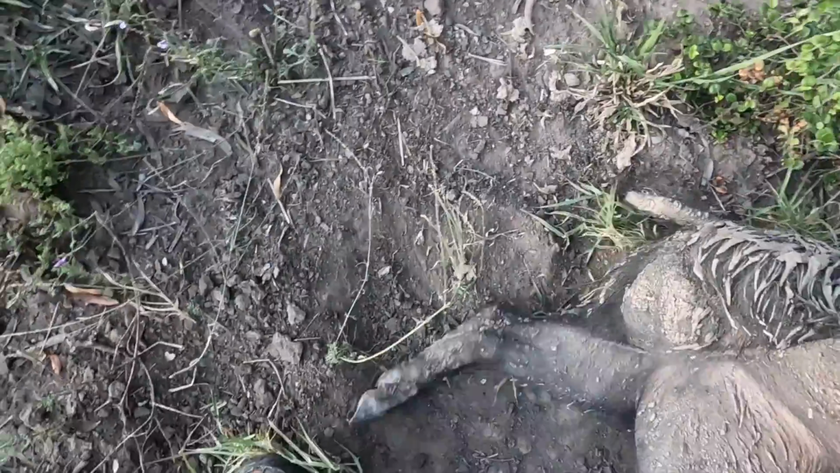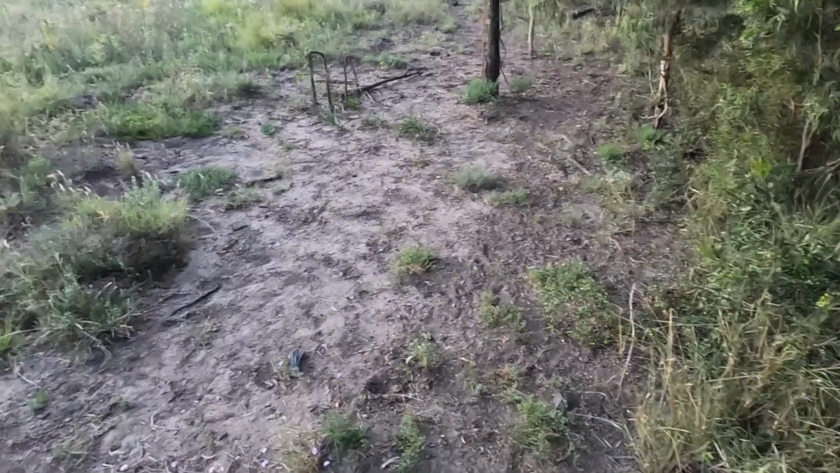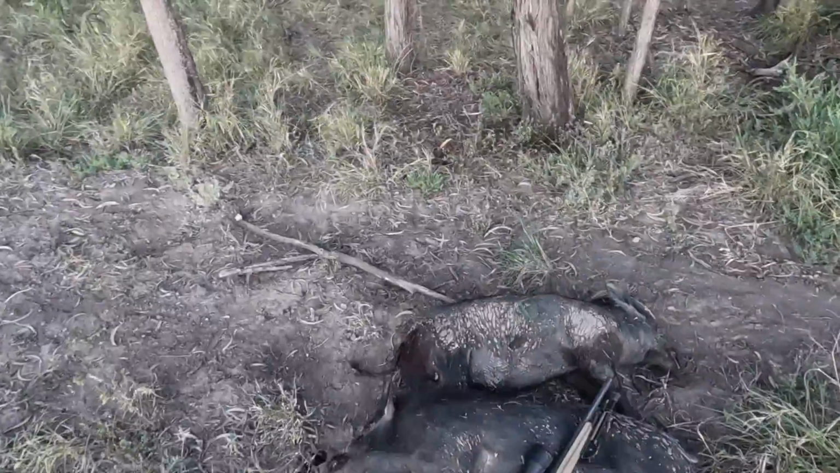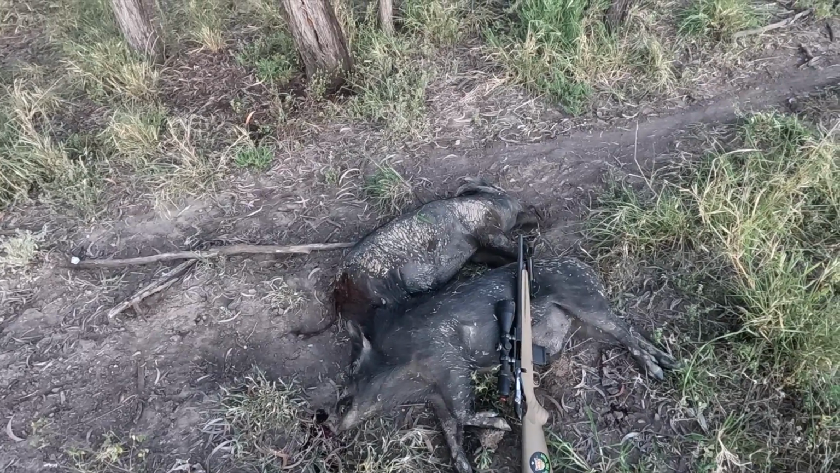Nice fat little boar. Straight to the shoulder. It's a .223 Ruger American Ranch rifle. Did the trick. Not real big tusks in them. Go and check the rest of these traps and see what we got. Or probably what we haven't got.